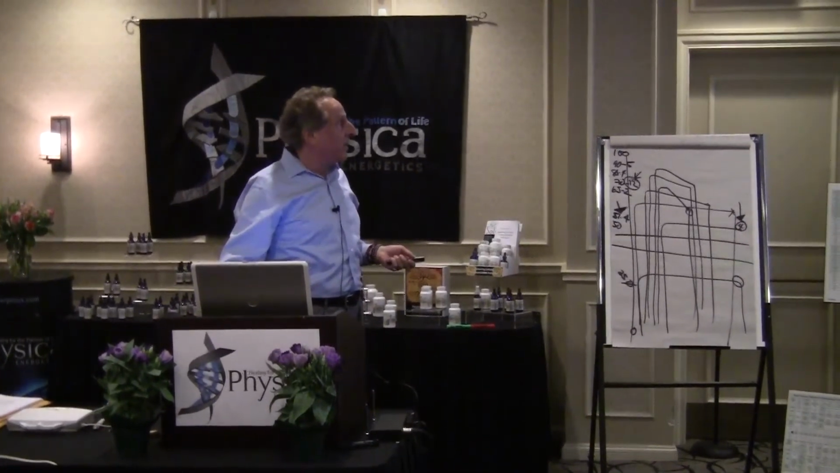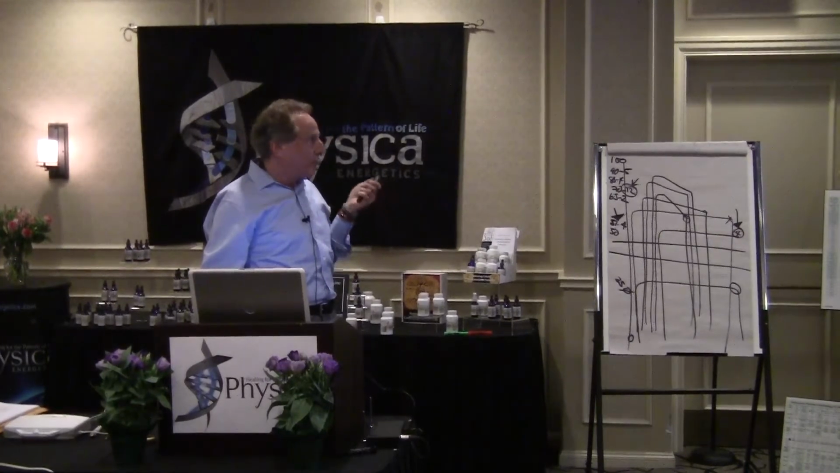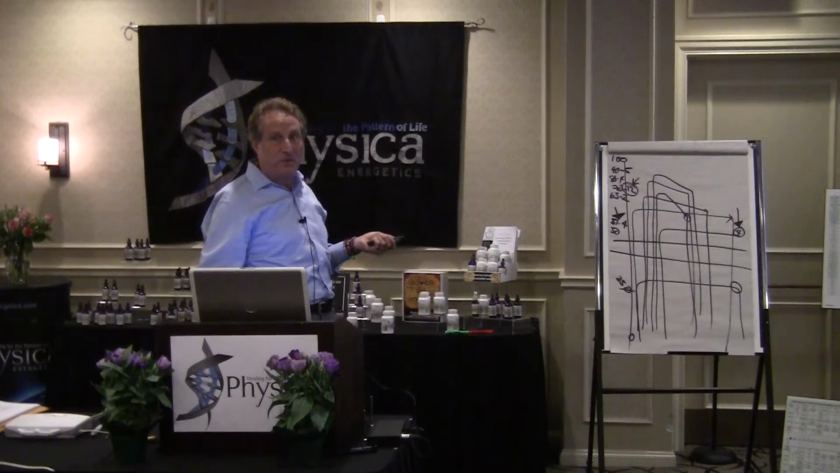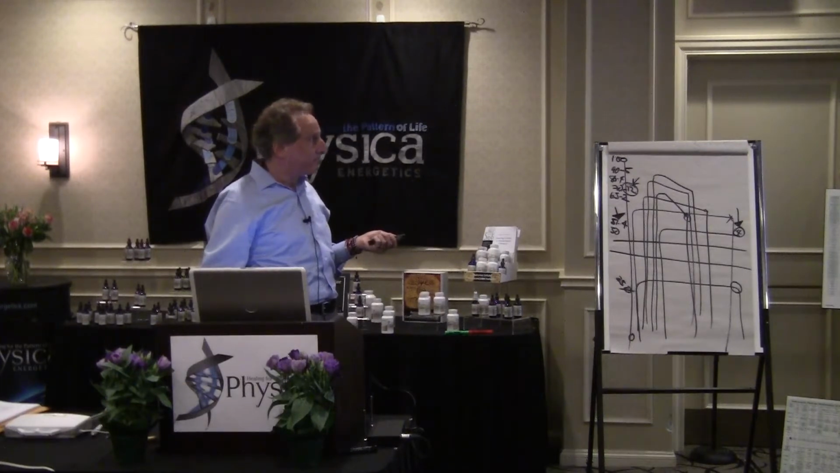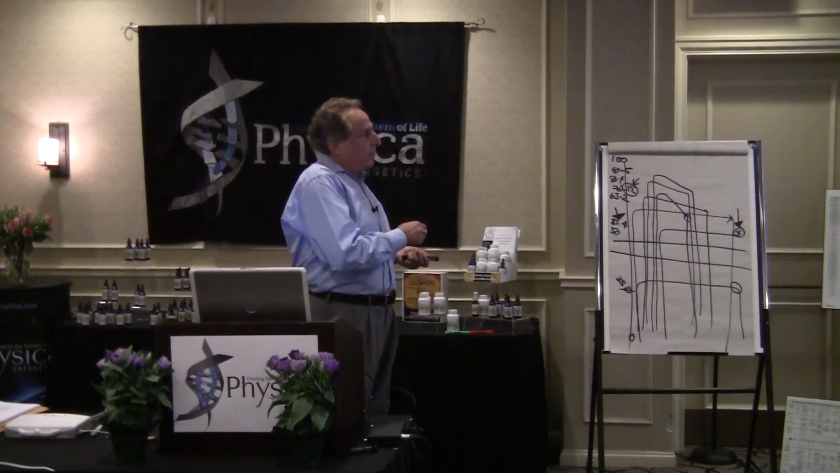If we then isolate just those three that we're talking about, you can see how you get a very clear picture when you're evaluating dental of the influences that are occurring in the head and the neck, to paint a very clear picture as to the potential ways that you need to focus and proceed. I like this because this really completes the whole dental picture.